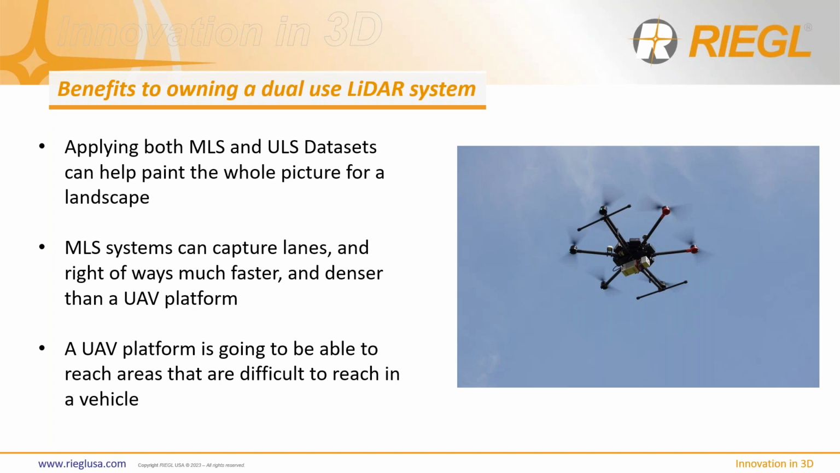As a lot of you know, mobile systems can access certain areas better than ULS systems, and the same way around. There's places you can fly that you cannot drive. So when you combine data sets from those 2 applications, it really helps paint a whole picture of the landscape. Your mobile system can drive roads much faster, and it's a lot denser since the targets are closer than a UAV platform. But there's areas where you're not going to be able to reach with your vehicle, and sometimes it would be easier just to throw it in the air on a drone.